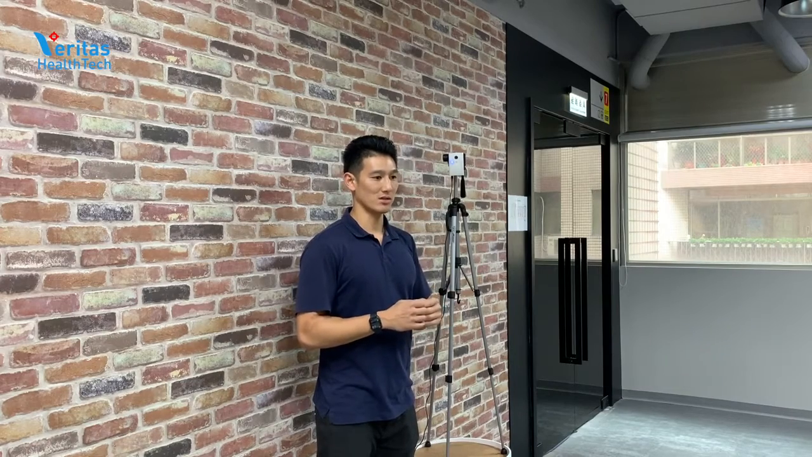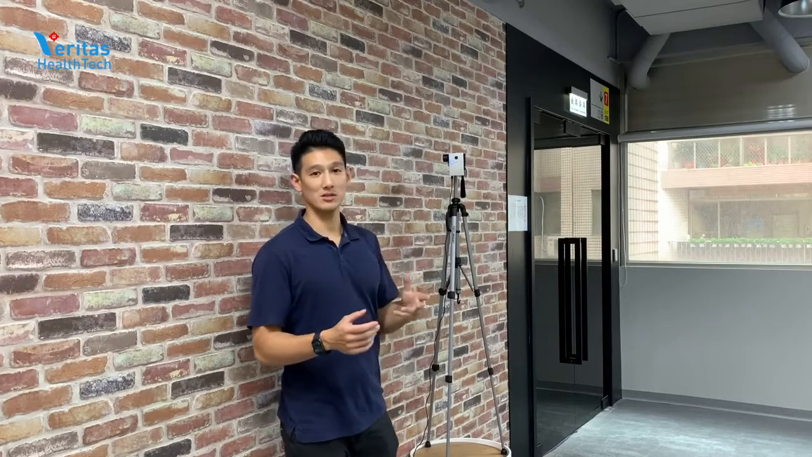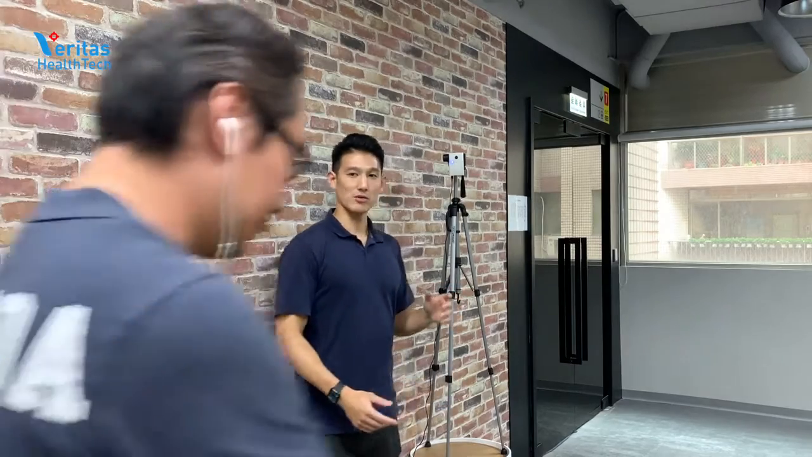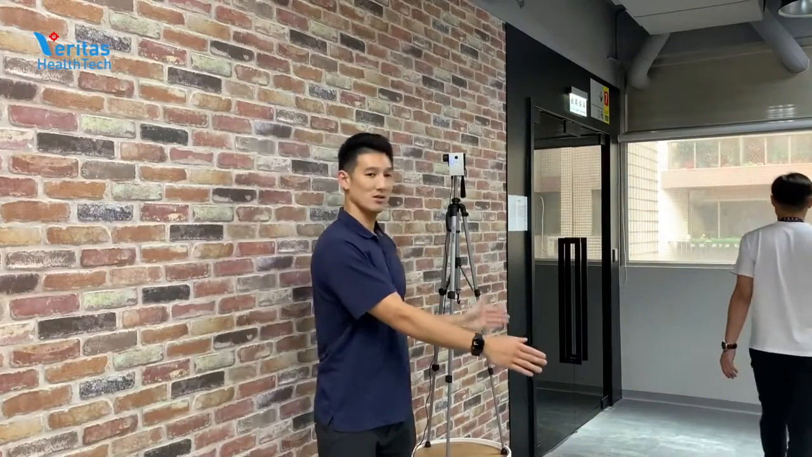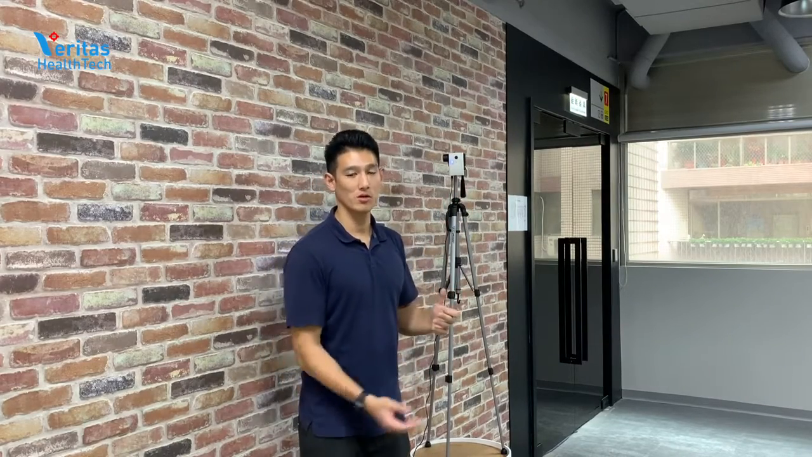Now, the ideal distance for perfect accuracy would be around 3 to 4 feet. As you can see, someone walks by, and they're not stopping and they're continuously going, but because they're always captured at the perfect distance, the temperature is going to be most accurate. So that continuously has the flow of people. Again, this is great for a large volume of traffic, such as theaters or events or hospitals, anything like that.